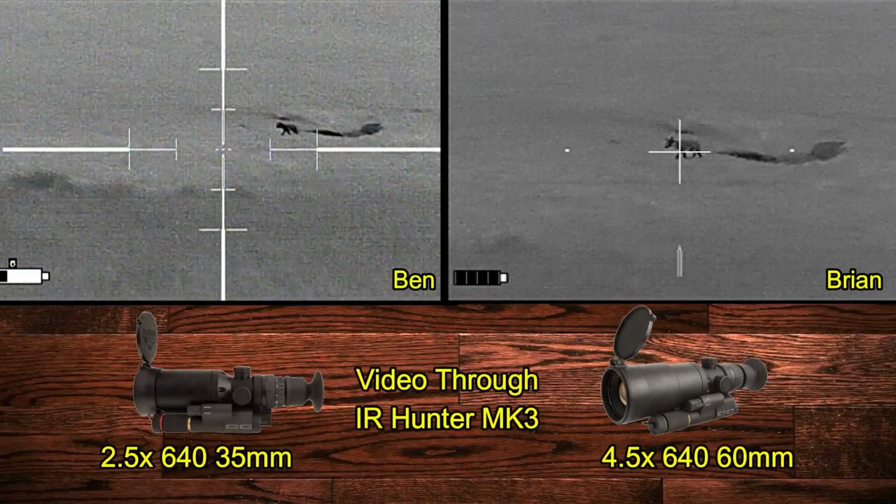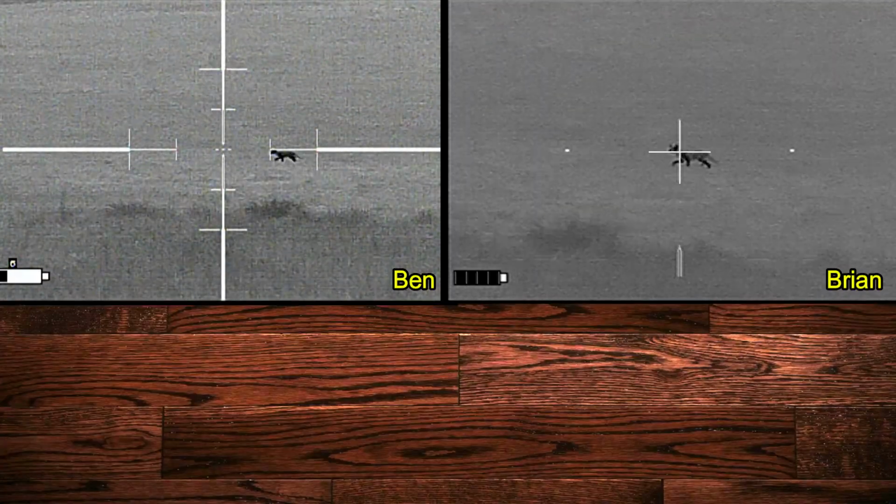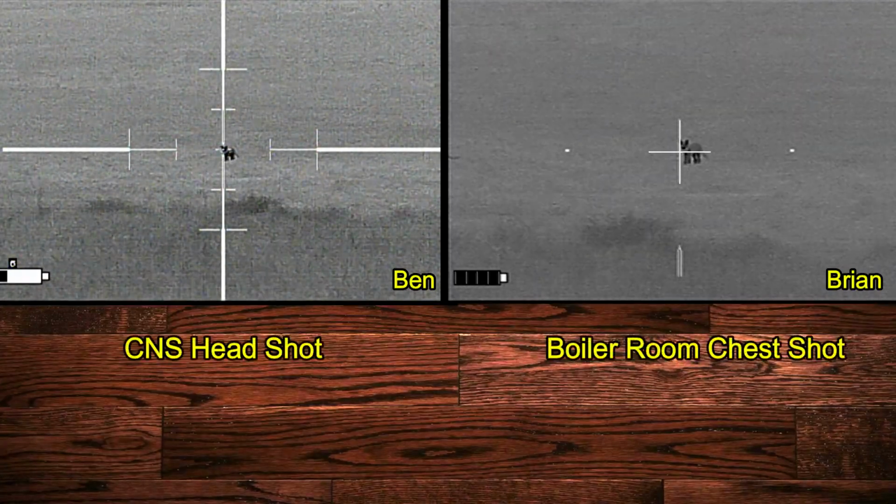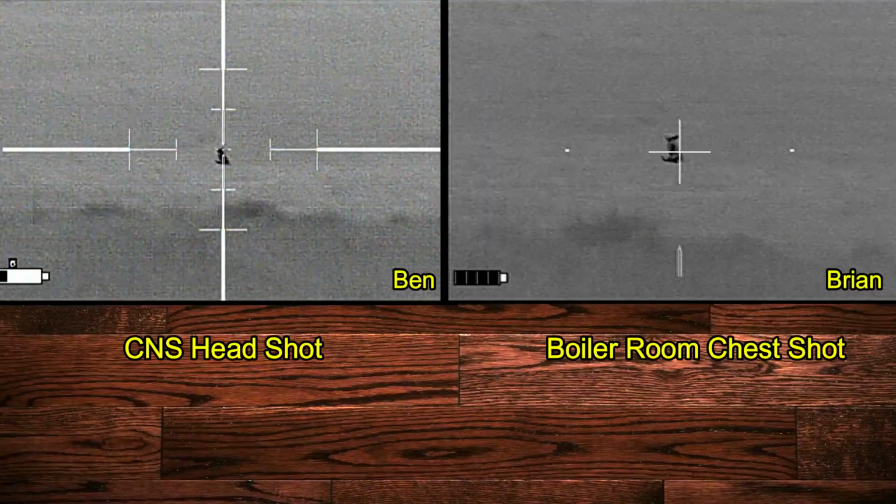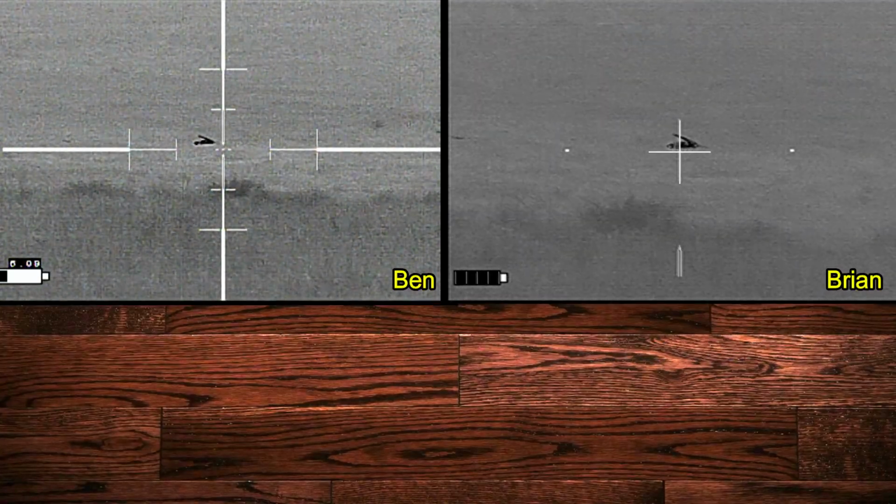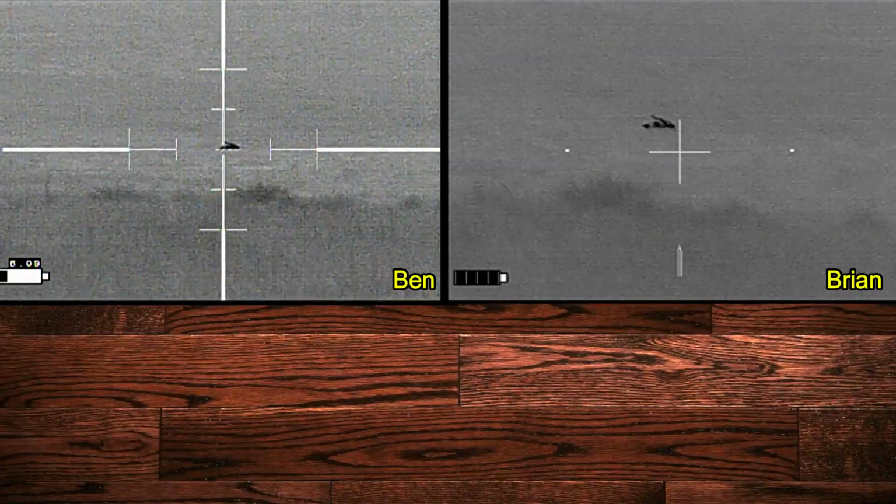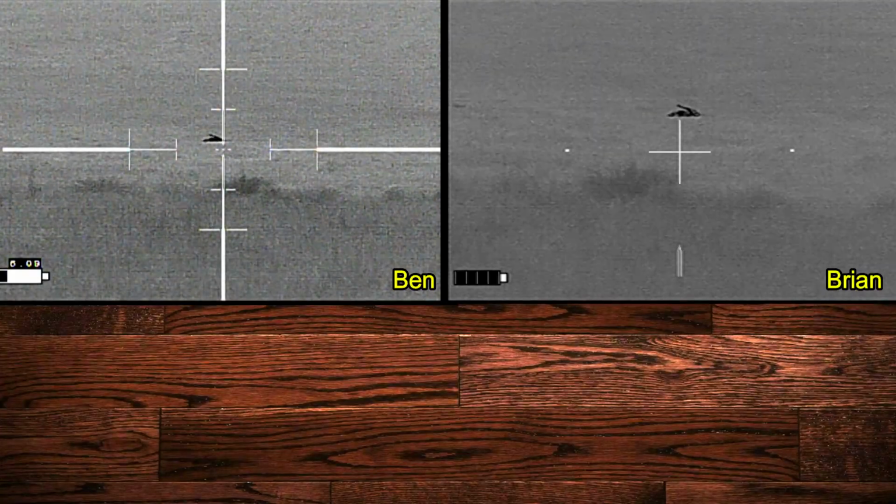Can you take them? Yeah, we can take a shot at it. Let's just stop them. 3, 2, 1. 2 shots and 2 hits, and that coyote didn't stand a chance. Safe. Fist bump. By Jove, I think we got him.